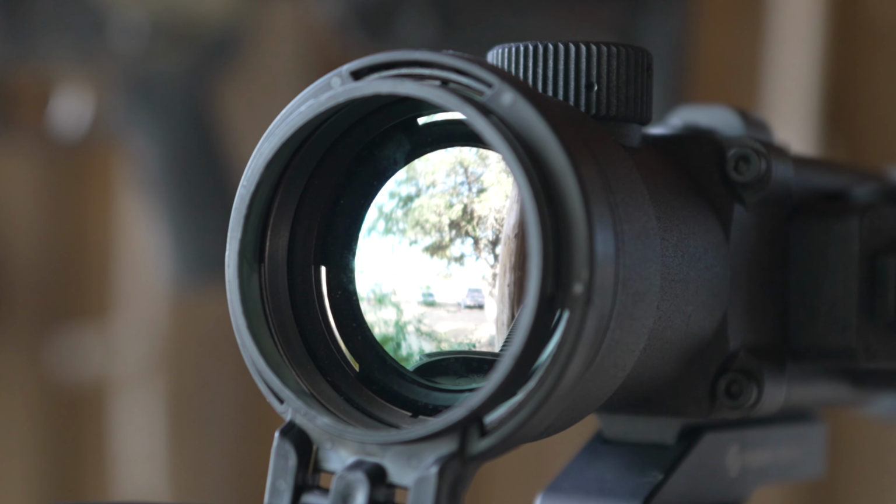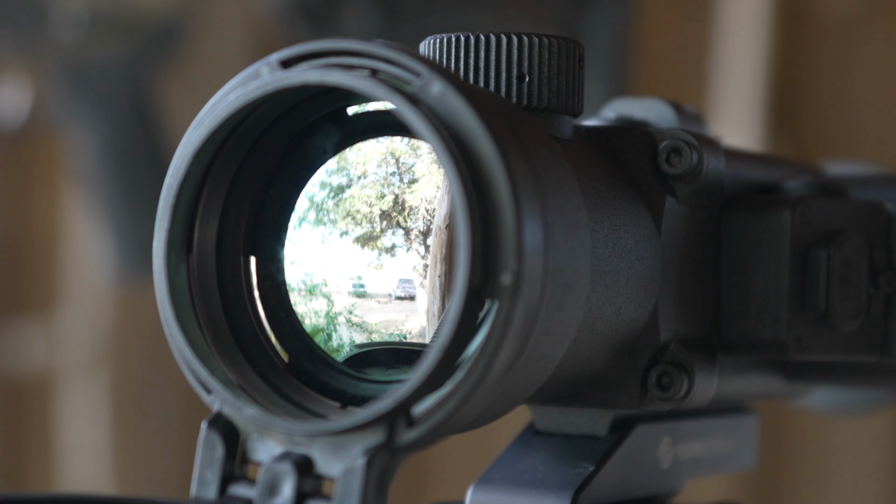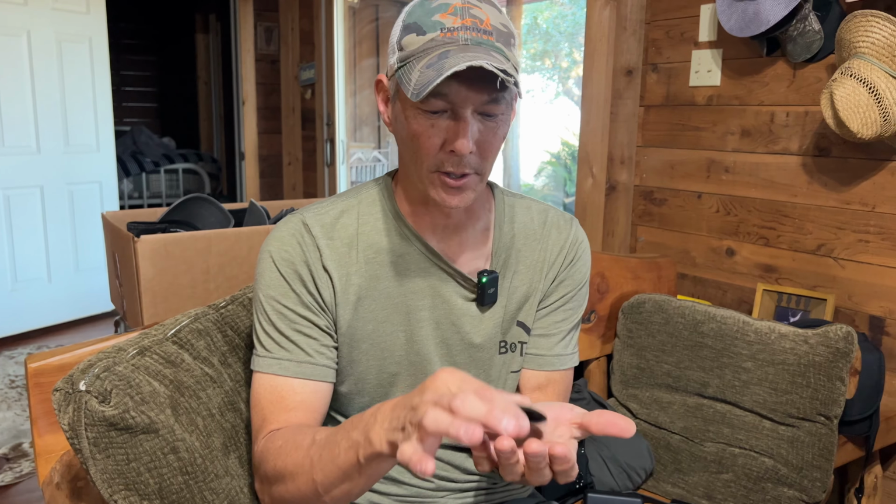But one of the things that makes a thermal unit so expensive is the actual lens, okay? What looks like the objective lens. Now, germanium is very heavy, and this glass is extremely heavy. It's heavier than you think it would be based on holding lenses and things like that, because it does have that germanium in it. However, this you cannot see through. It is completely pitch black. It doesn't matter how much light you hold through it.